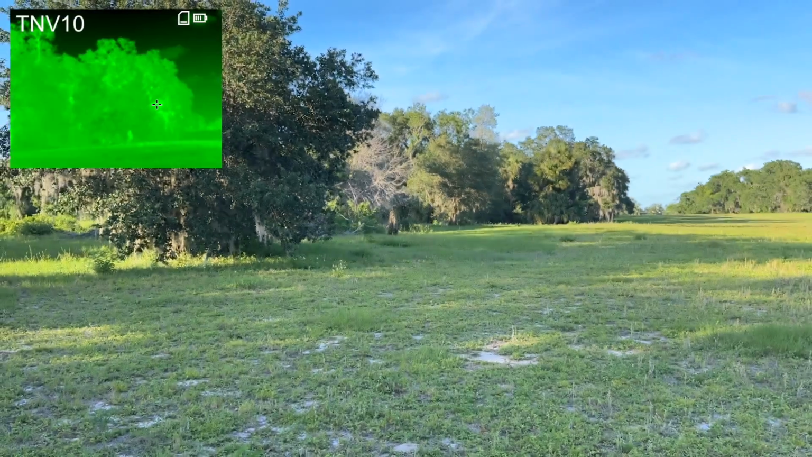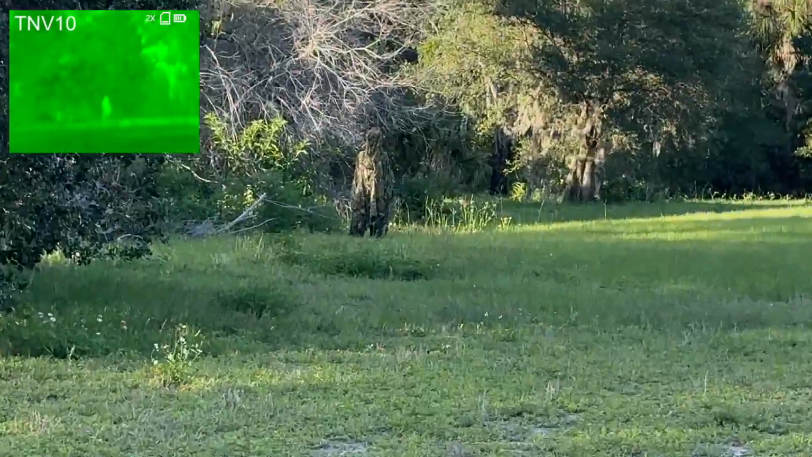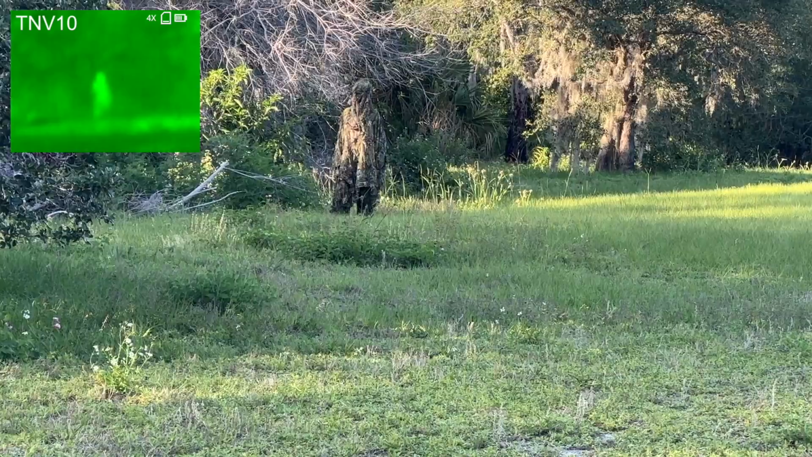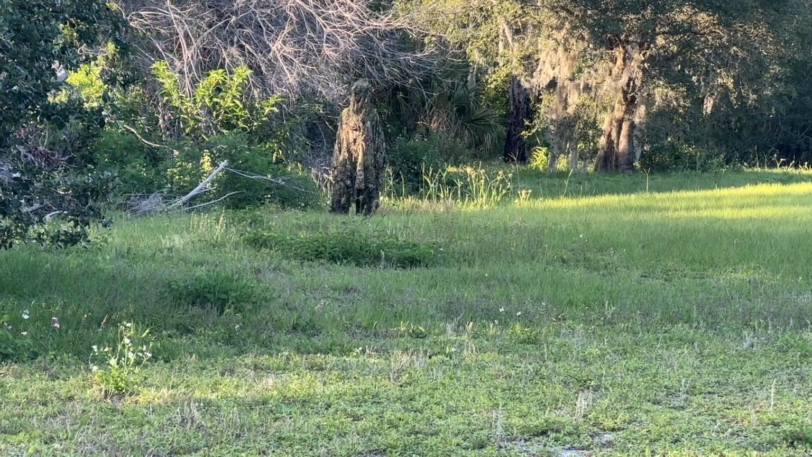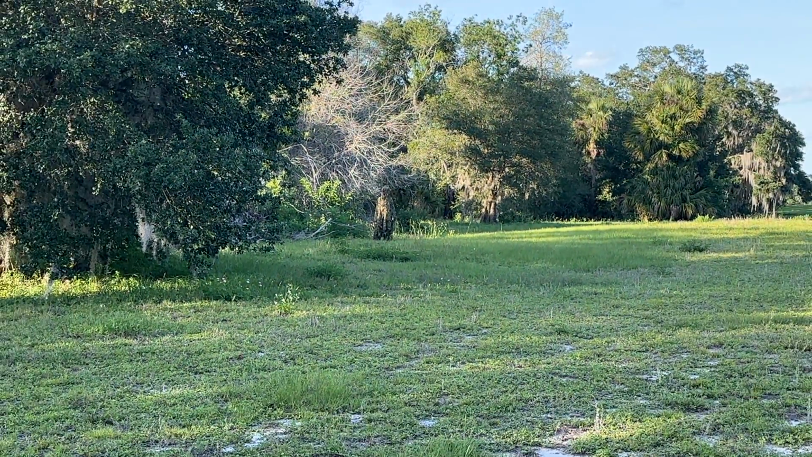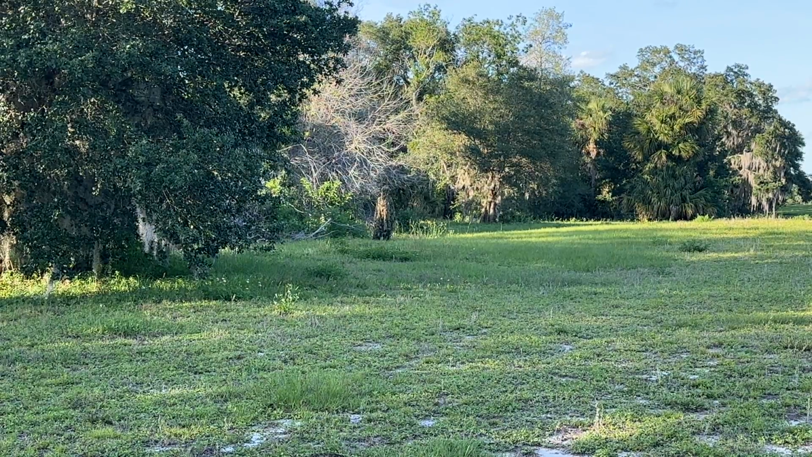Of course, we'll overlay some pictures from the TNV10 so you can see the difference in resolution. And that camo is Confusion Camo, also referred to as the Ghost Hoodie in case anybody's wondering. When Sasquatch actually goes into the bushes and hides, very, very hard to see, but thankfully we have a thermal monocular to spot Sasquatch's heat signature.